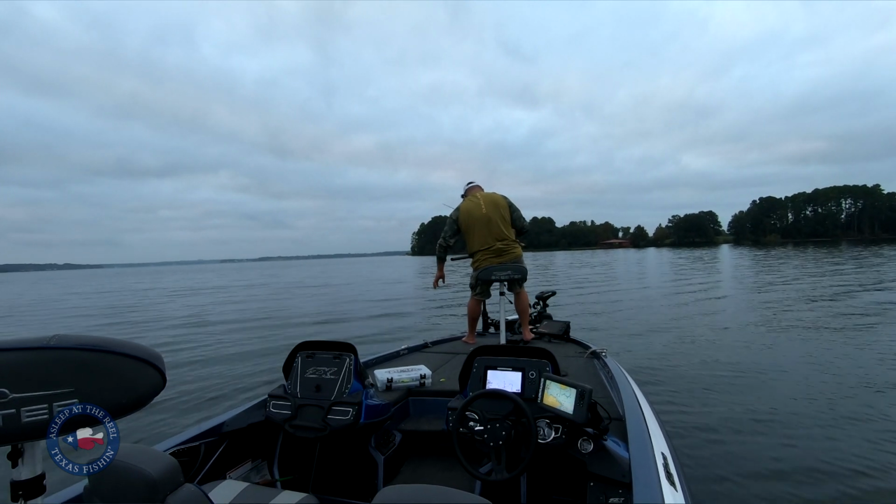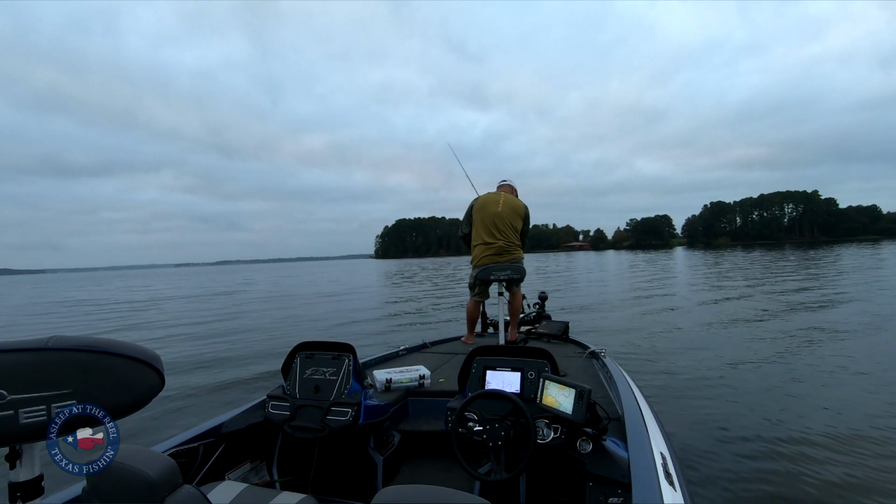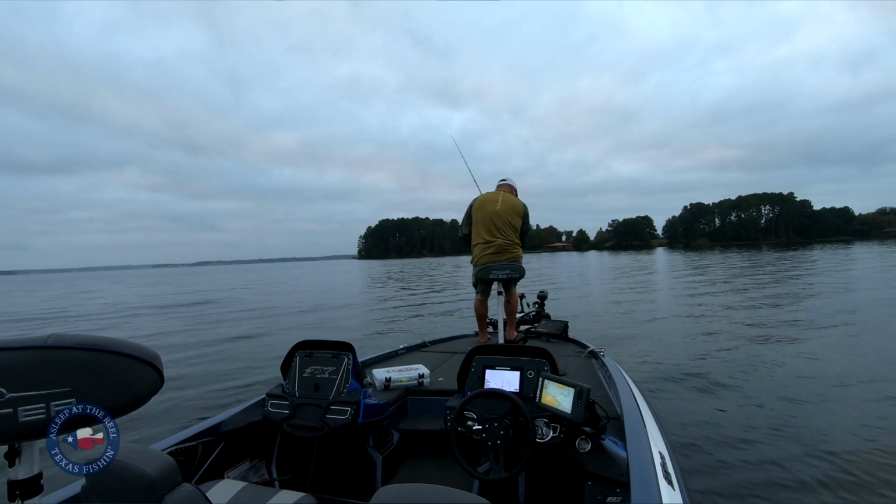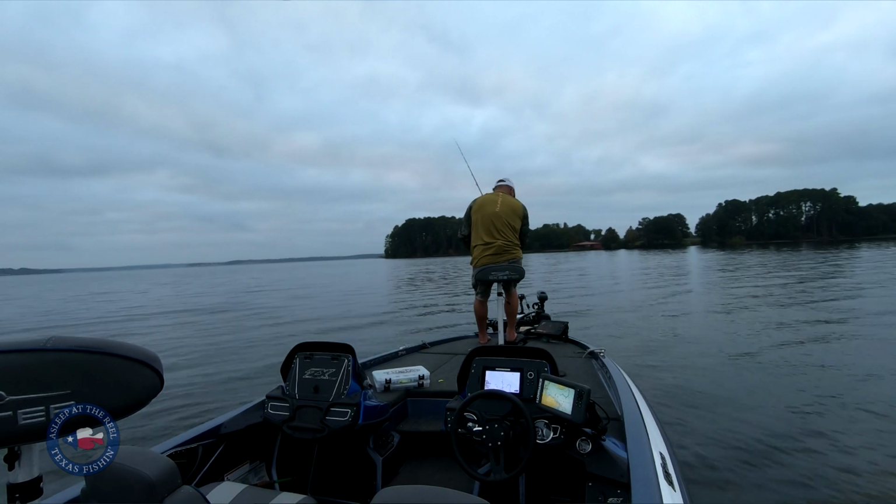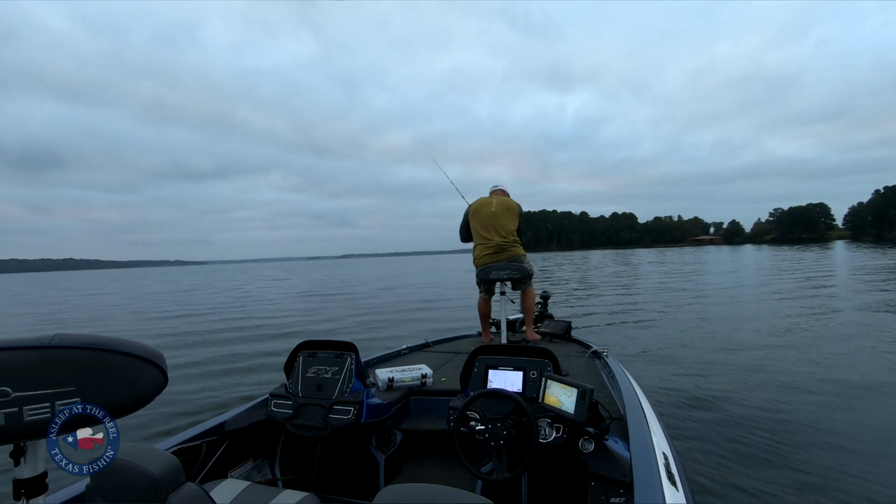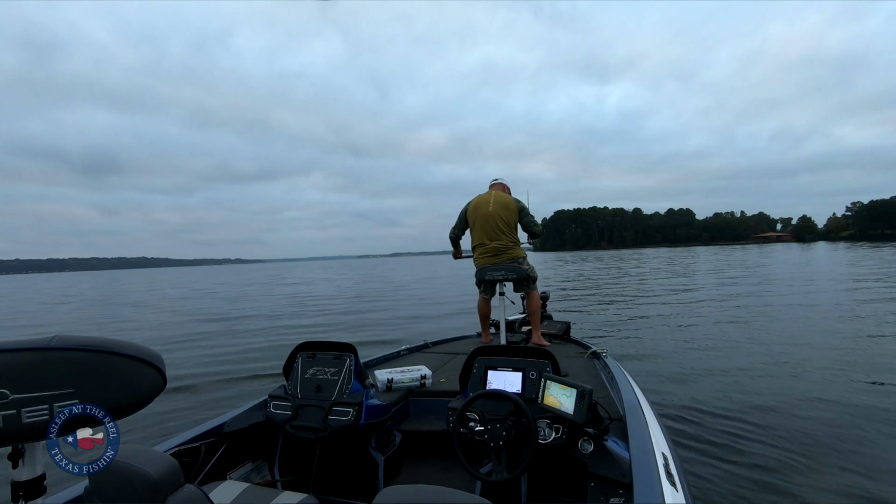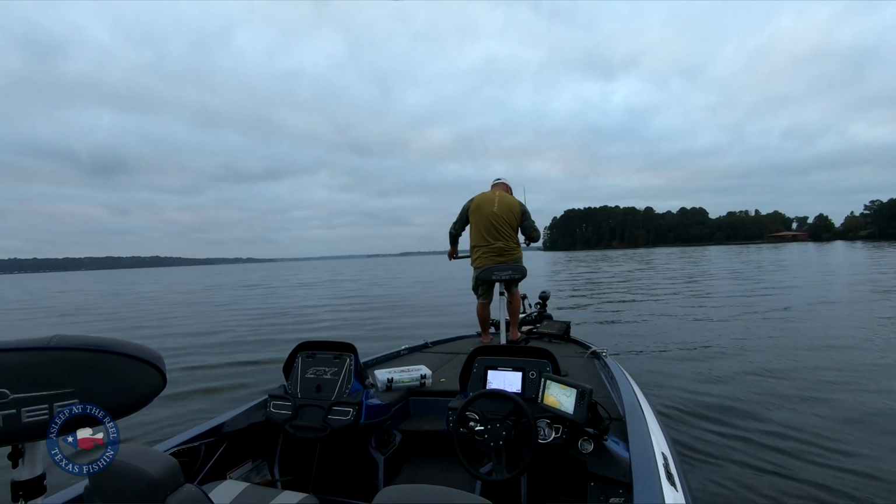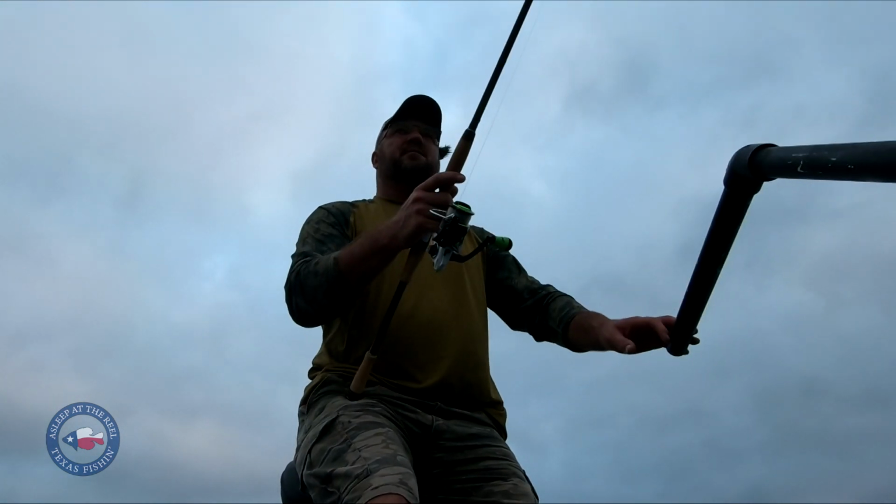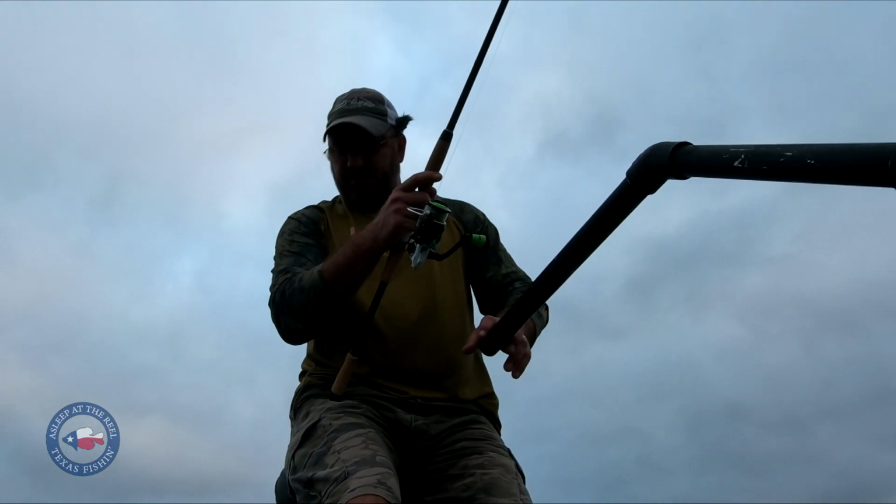Let's see where my point is, right over there. You know what, guys, this wind has really been bad this morning. Where I left, but I'm in a cove right now. It is amazing. It's real. It's enough wind for spot lock to keep up with, but it's not too bad. Oh, there's a big tree right there. Wow, big old tree.